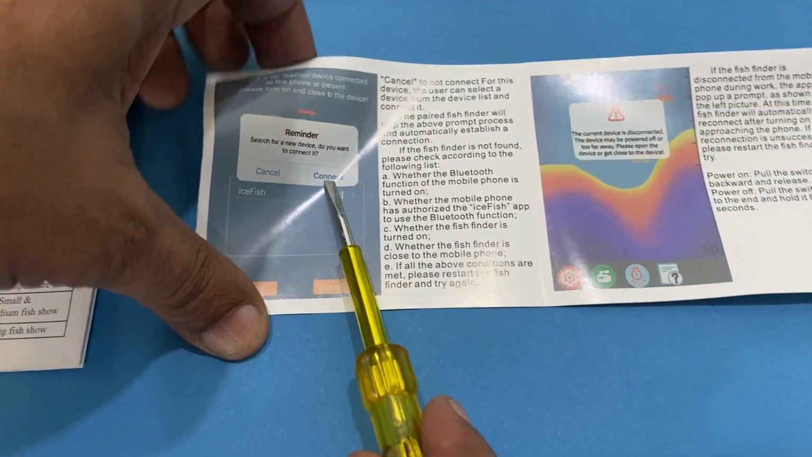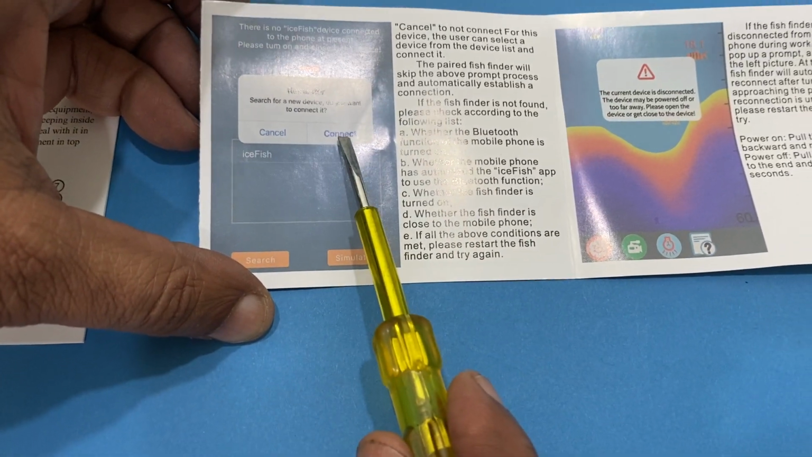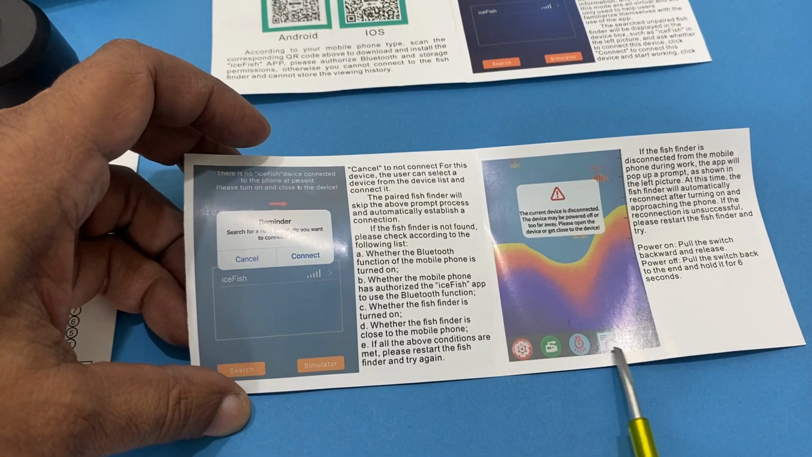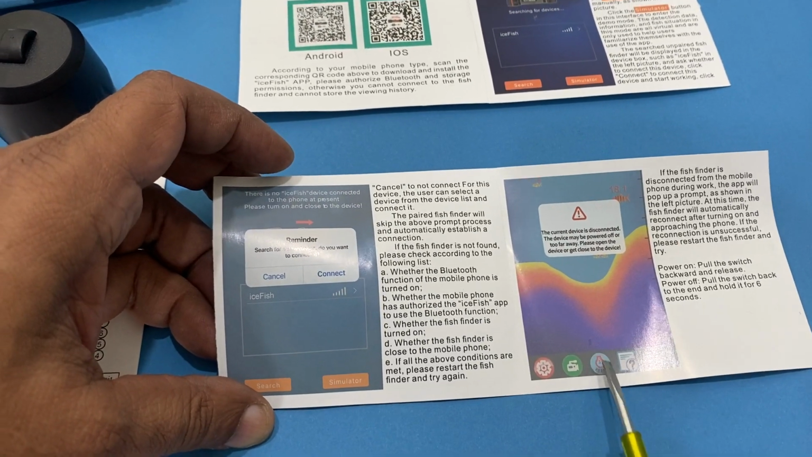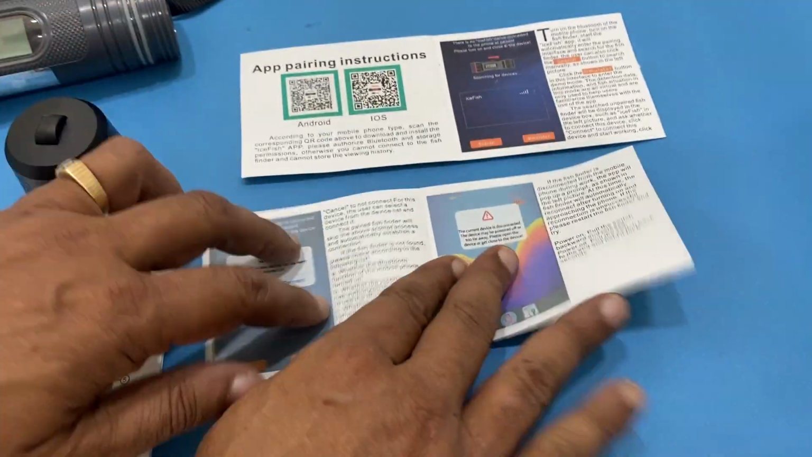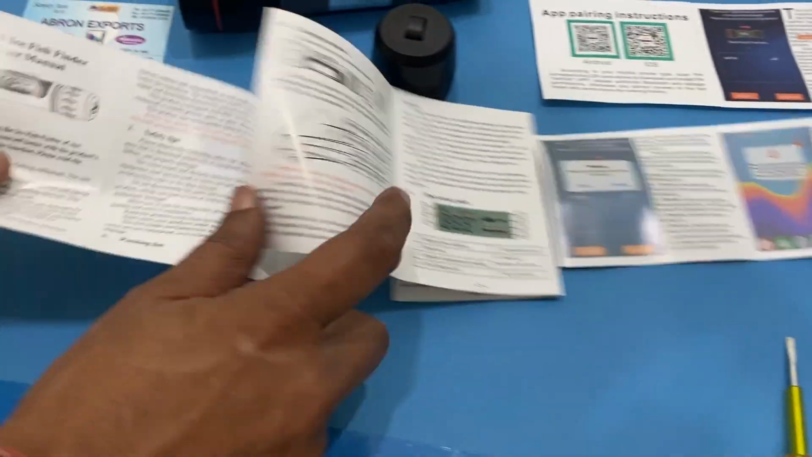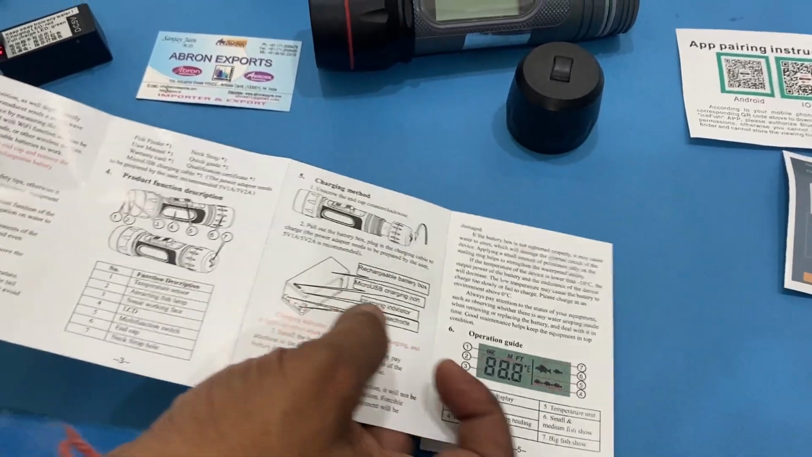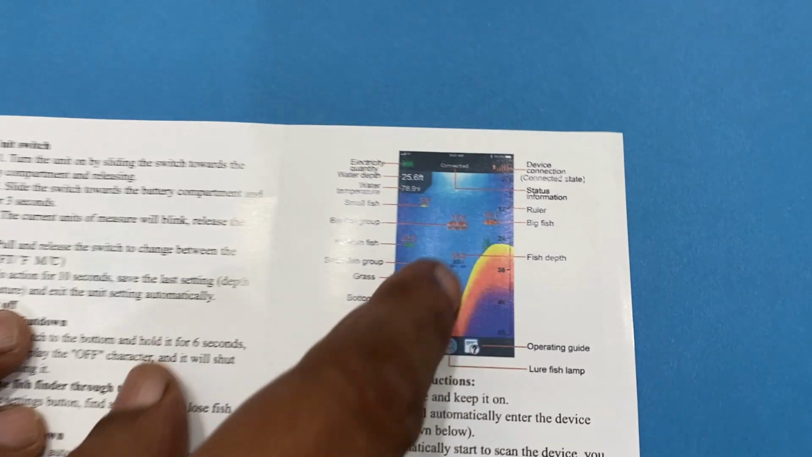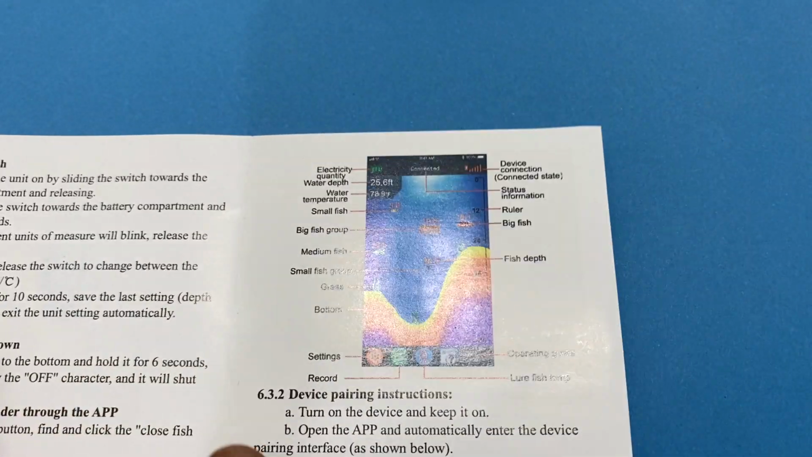You have to connect it to the Bluetooth. It will automatically connect from your phone, and then these are the parameters. It tells you these are the information, the cam sonar working, and then there are manuals. The full manual is there, with all details, working parts, and battery parts. Then it shows how the depth can be seen. This depth can be seen in meters and in feet also.